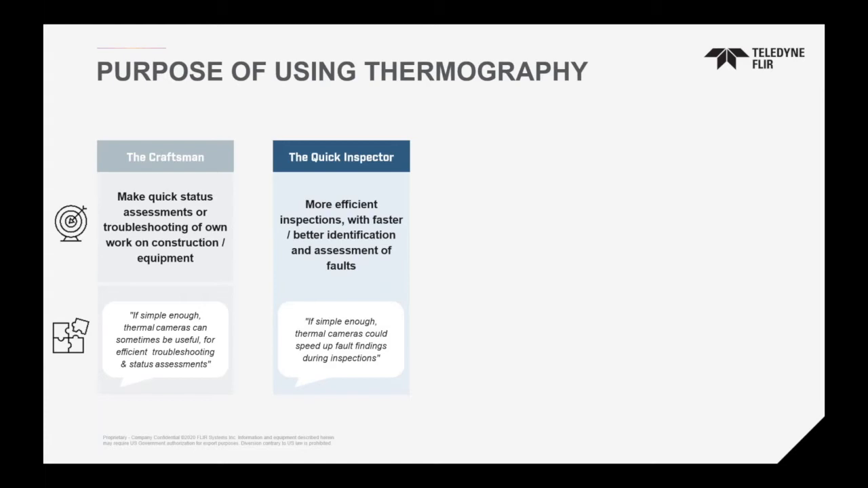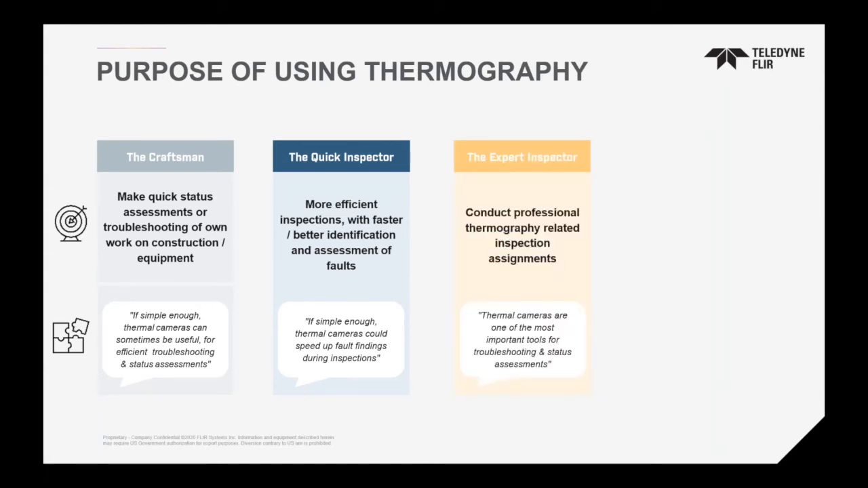The quick inspector is someone who is looking to do short inspections. So let's say it's a maintenance team at a facility. They start the morning, they take the cameras and they look around and start diagnosing motors, panels, wires, and so on and so forth, to give some sort of a short form report or notification that everything's running well. And then, sorry, I skipped that one.